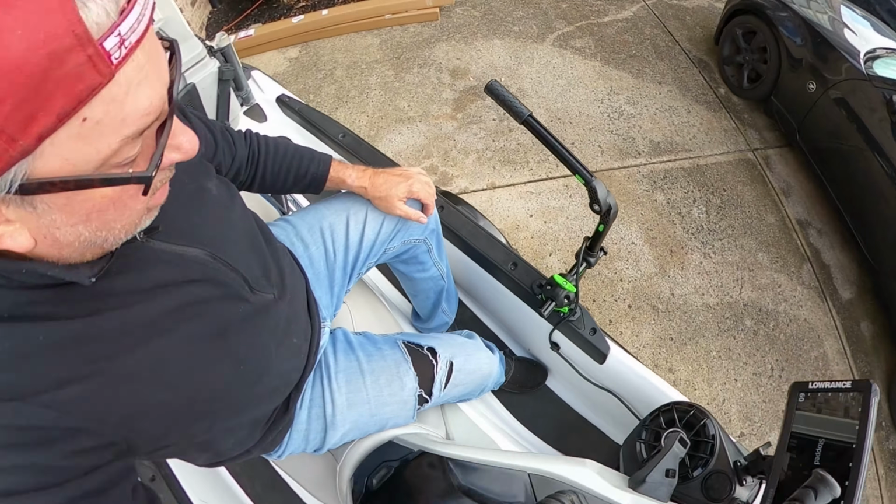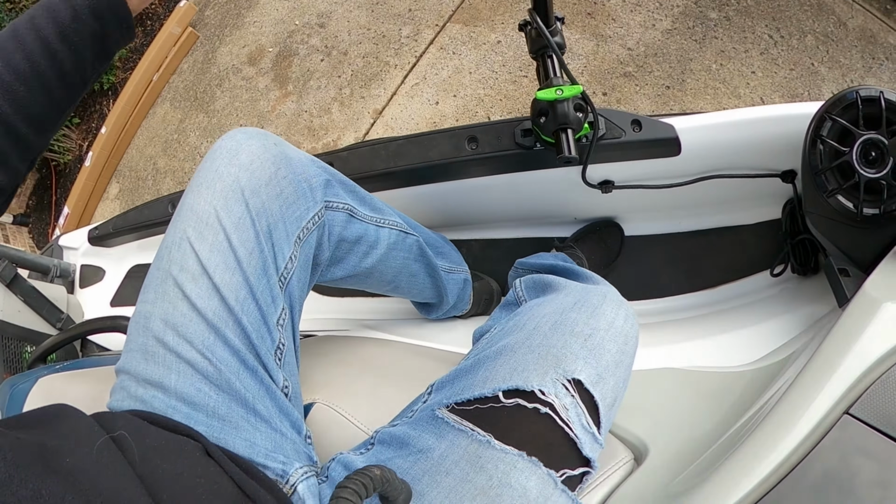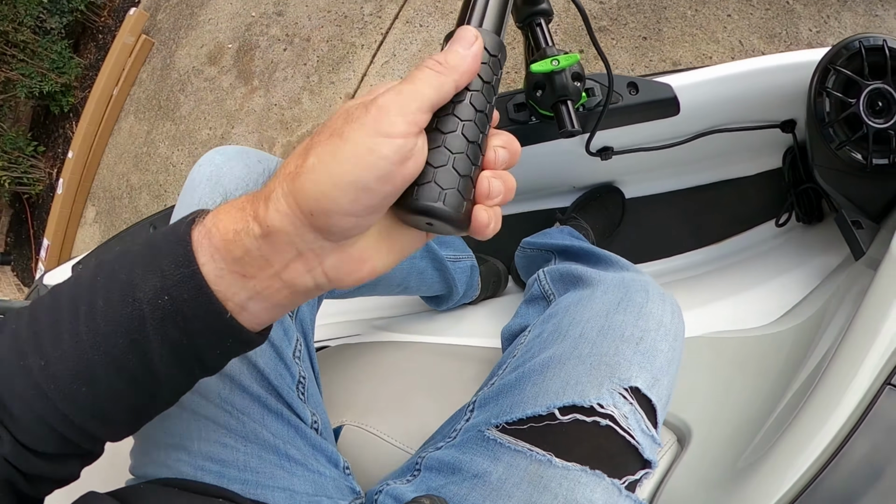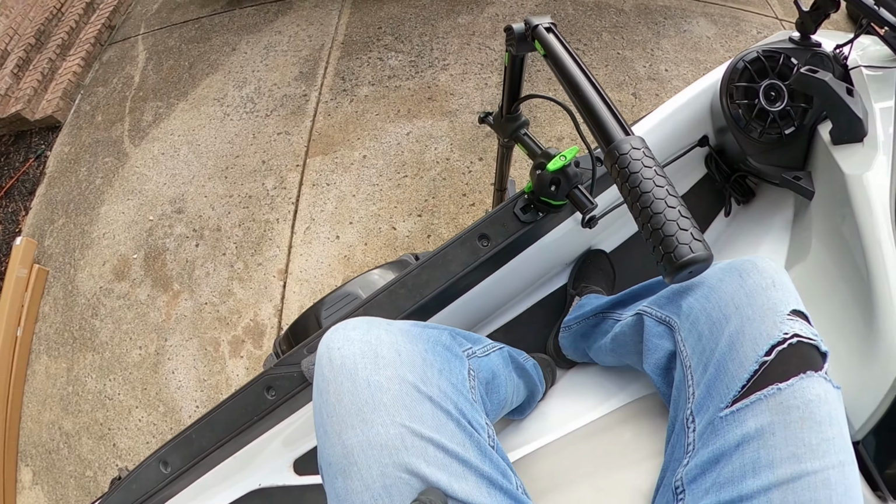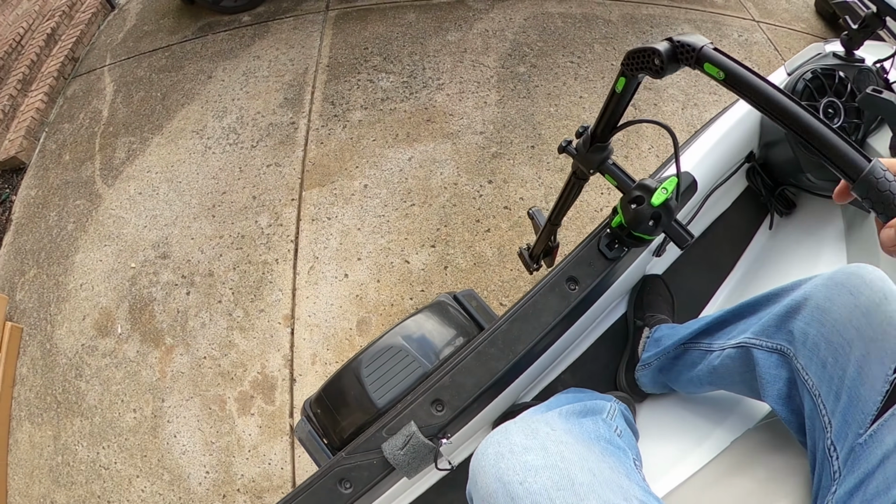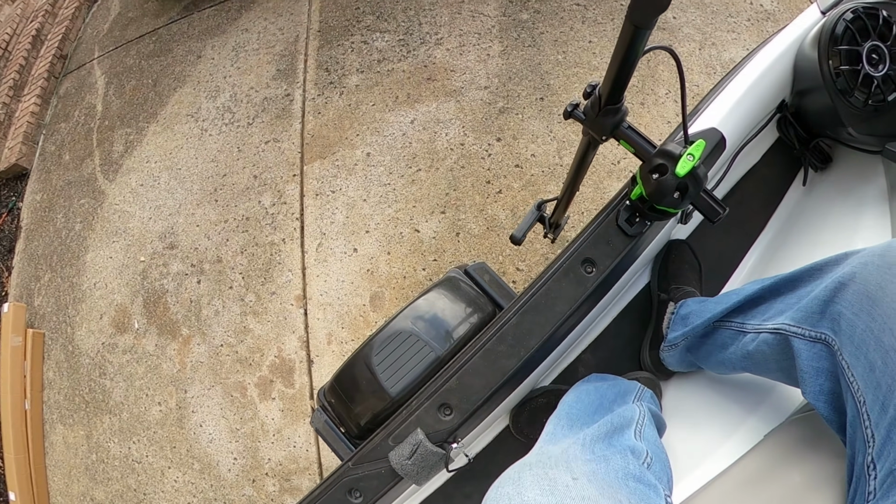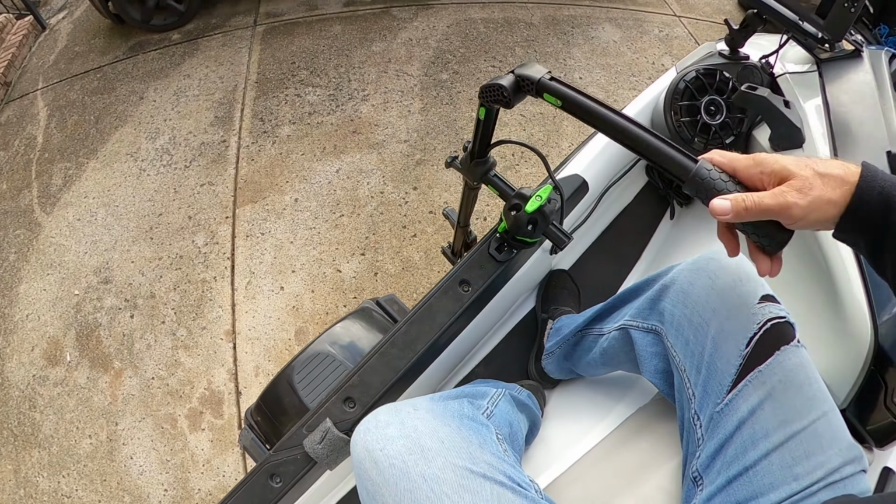All right, so that's how it is deployed, and it's got plenty of room to go in a complete 360. Loosey goosey here. Just like that. So it's got a lot of room. If I look behind me, beside me, in front of me, whatever.